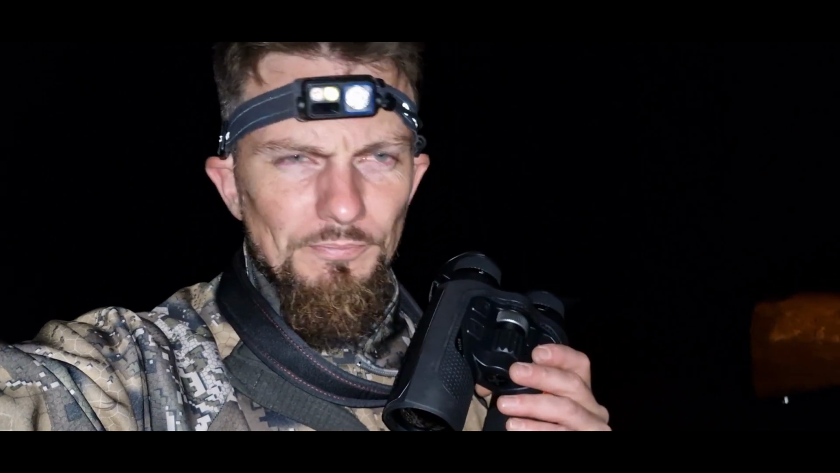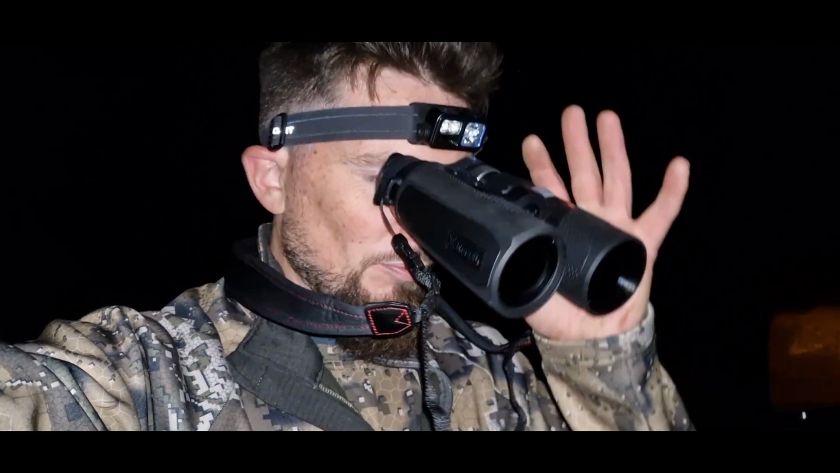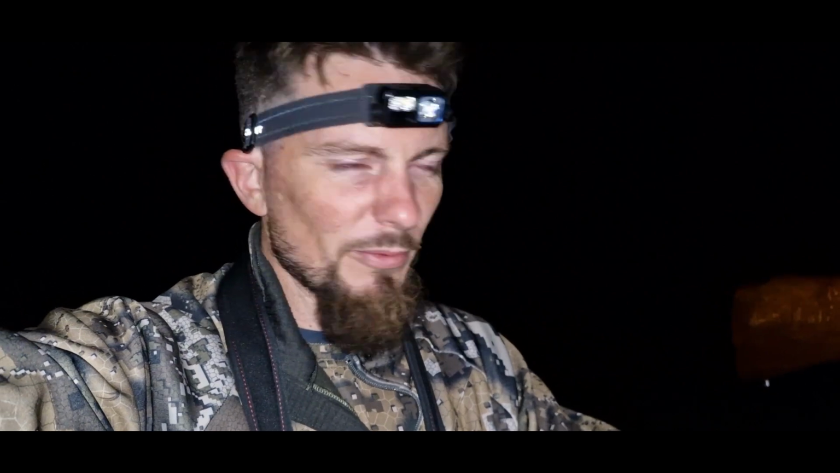Otherwise, second night out with the Quest H50R, and it's been such a great tool to have tonight. I prefer the 640 sensor in this over the 384 sensor in the Lumi. But in saying that, I do like the compact size of the Lumi. It's much easier to use in the field. The Quest can be quite bulky, but I just love using both eyes, not putting strain on one eye. They've been pretty good. So far, I'm enjoying them. I do have my pros and cons, which I'll get to.